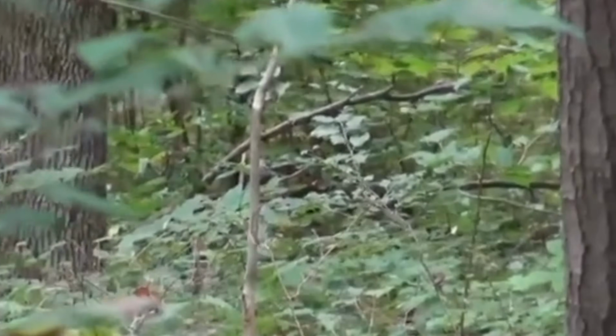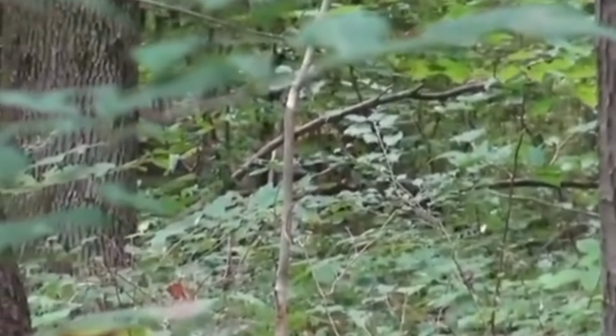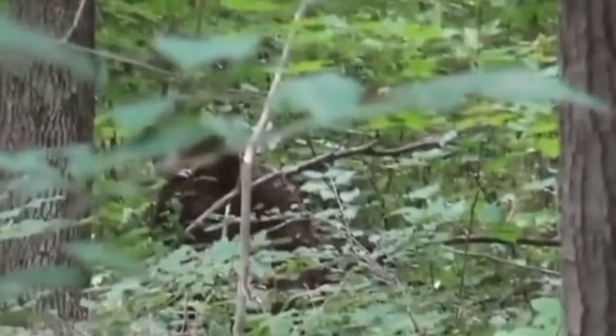As it moves away though, we get a good shot of its upper portion. Its shoulders are broad and its head is a dome shape covered in fur. And it moves almost human-like, common characteristics of a Sasquatch.